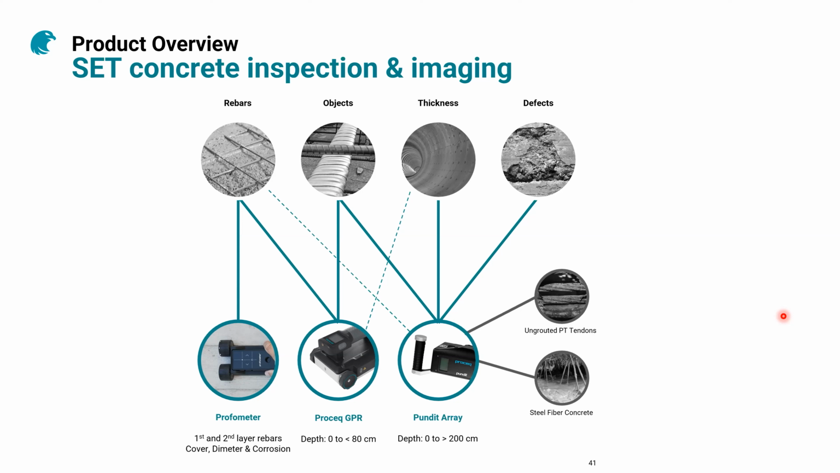That's exceptional also for the thickness as well. That's normally the ultrasound, the way to go, for the explanation that I gave before with the air. And for the defects, there is no other way, only the ultrasound or the Pundit array can do that. And we have many applications like, unfortunately, the ungrouted post-tension tendons, which can give very catastrophic, sudden accidents that we've seen before, unfortunately.